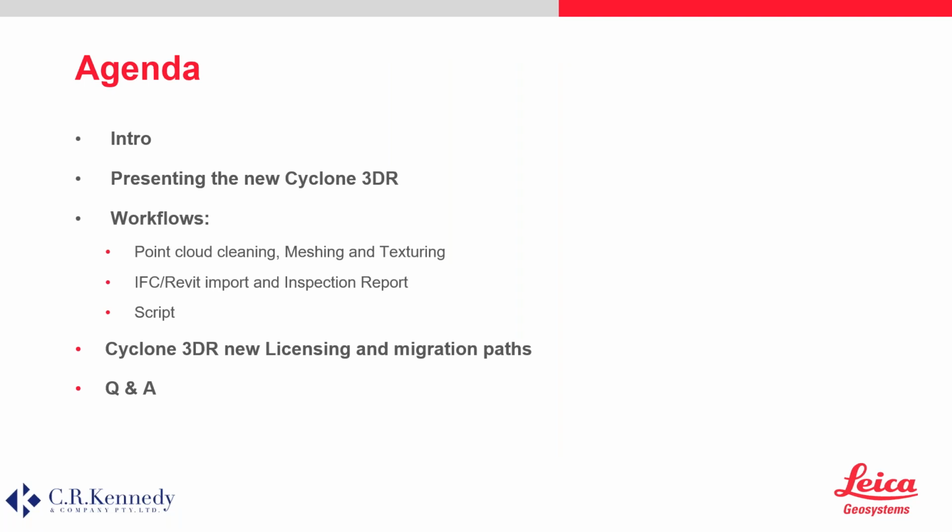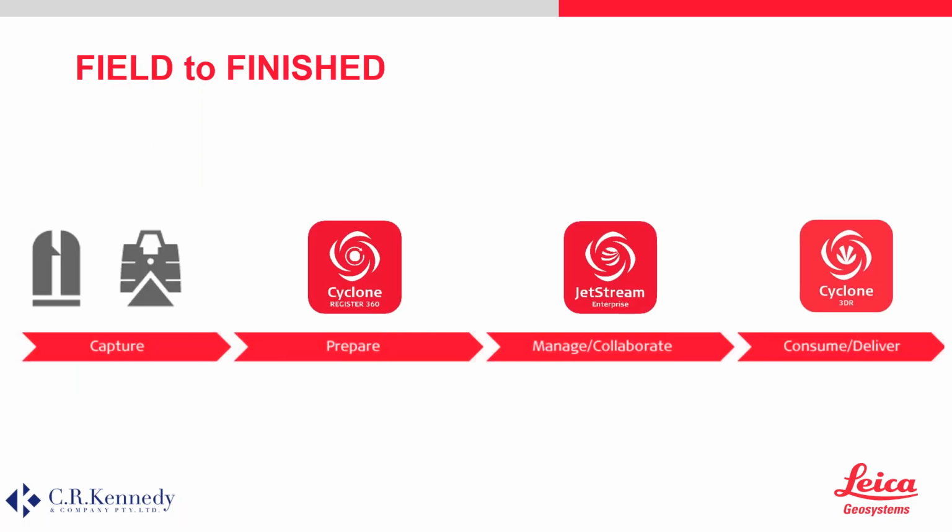Obviously, we have an agenda today. We'll be presenting the new Cyclone 3DR, followed by some workflows, which Jennifer will be going through. We'll also be talking about licensing and migration paths, and then at the end we'll have a Q&A session, which we always look forward to.